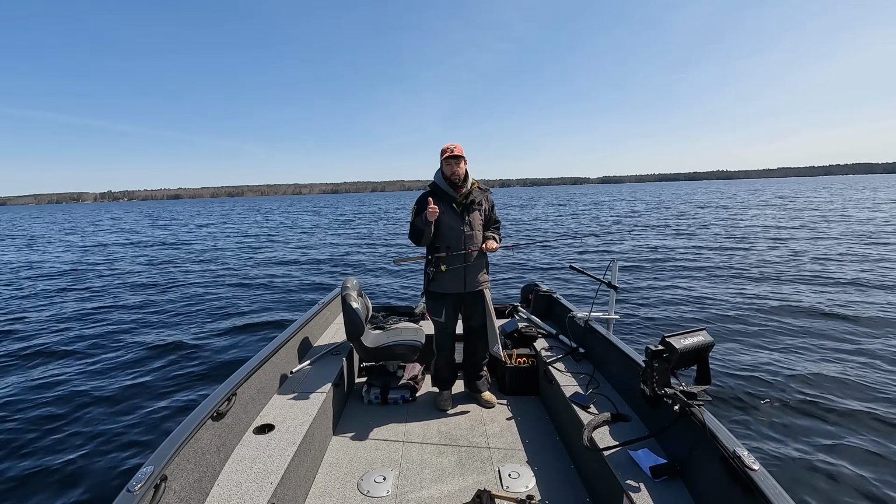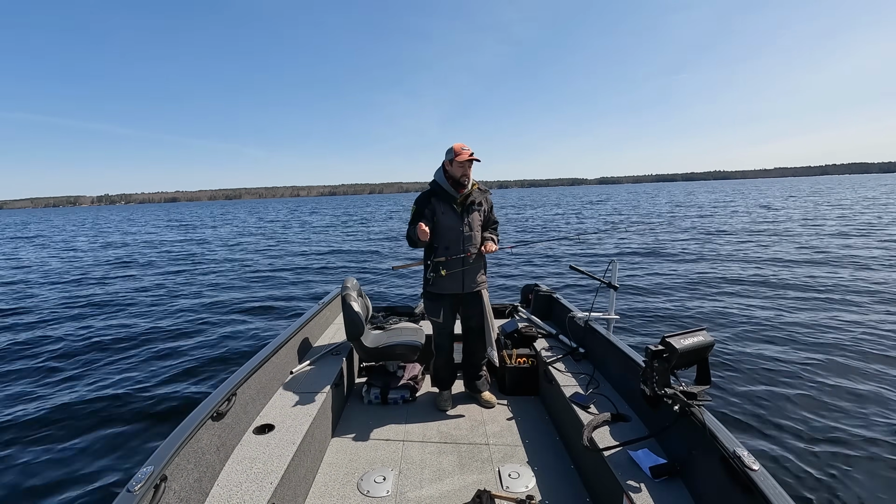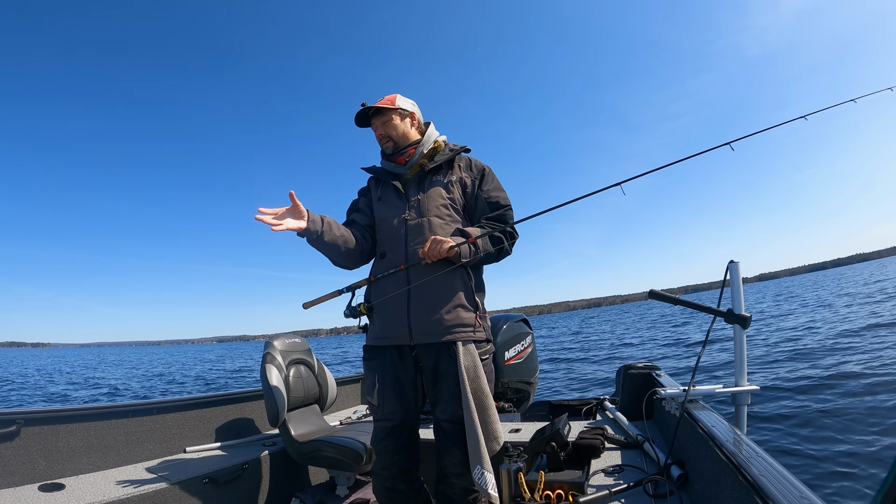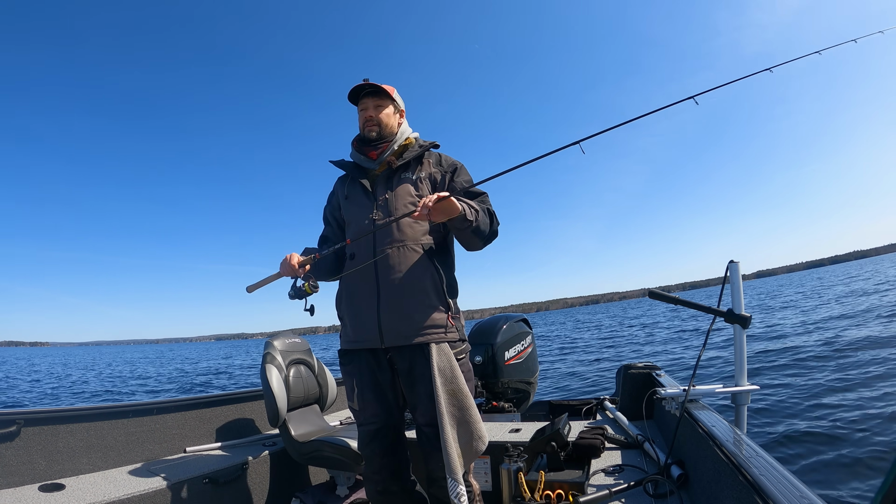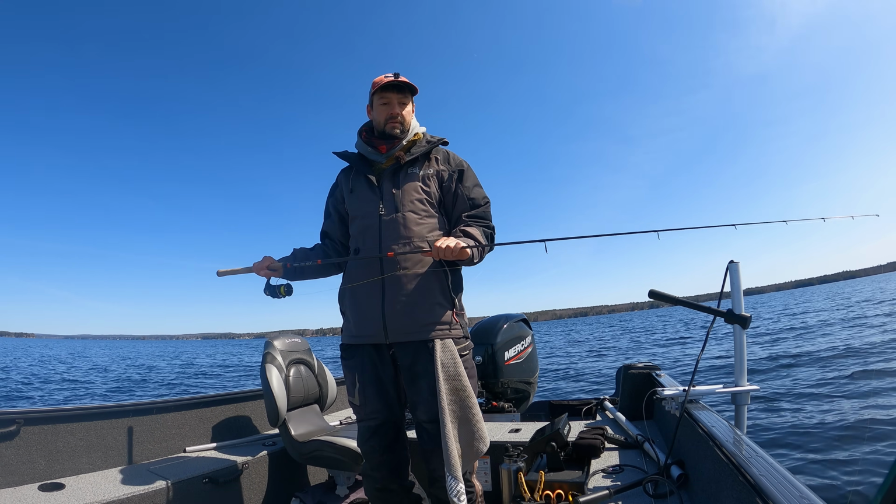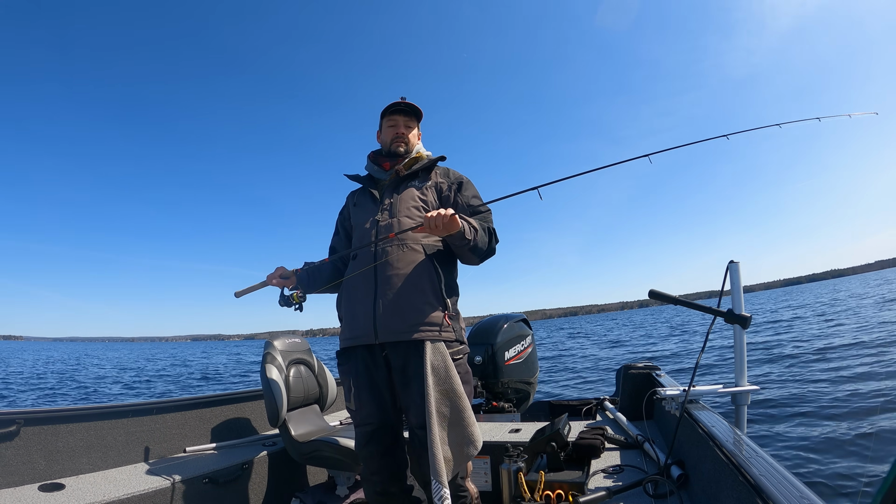So we have yellow perch around here that spawn in warmer bays in the spring. Lake trout will be chasing those. It's not their favorite. We also have burbot that are spawning in the early spring. They're probably done by now. It's the very beginning of April, actually April 2nd.